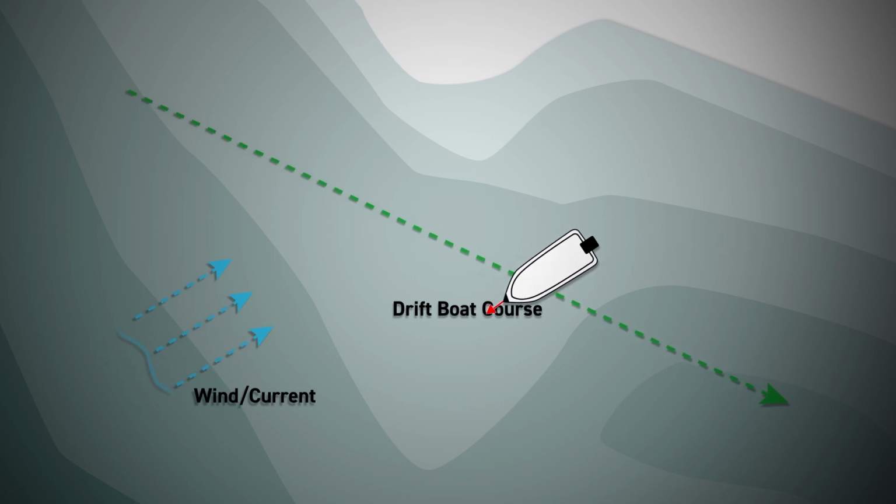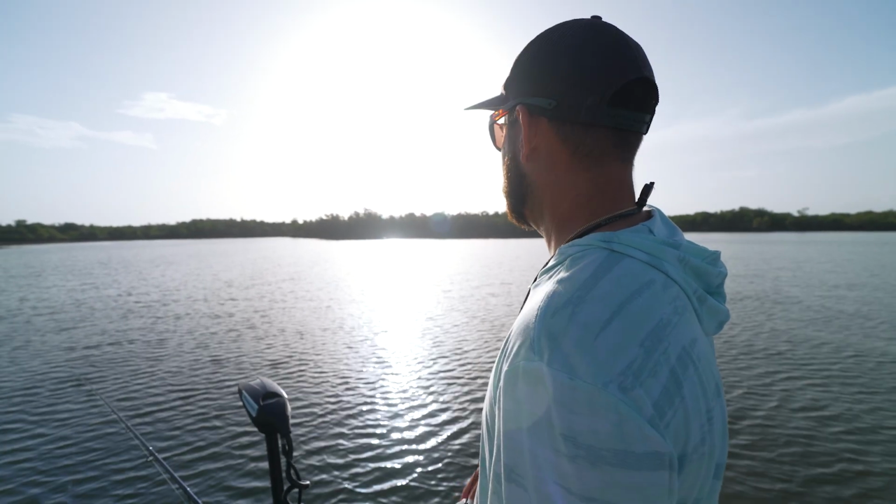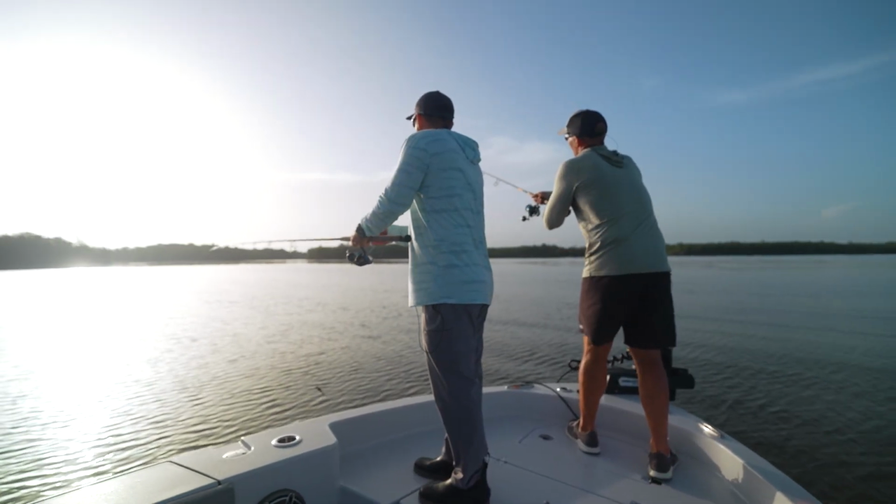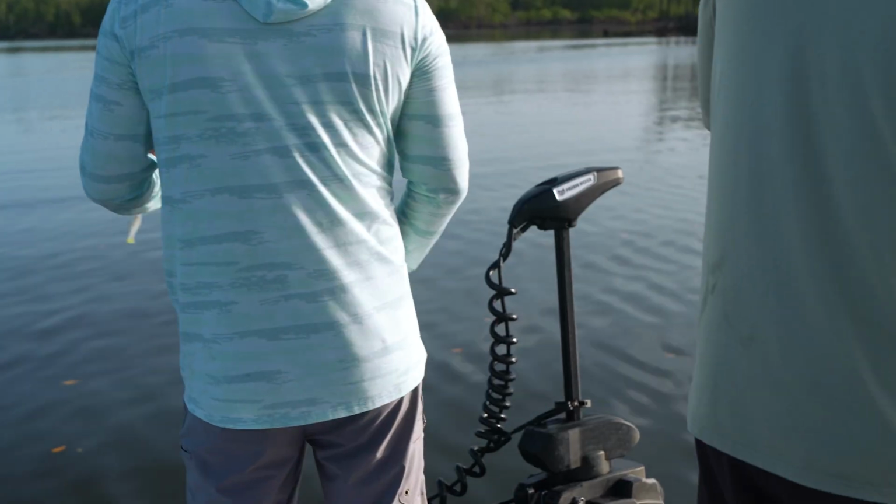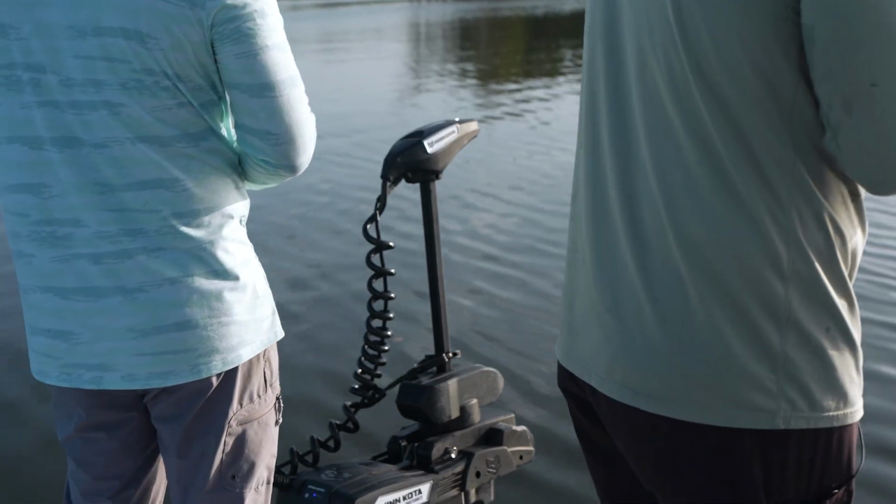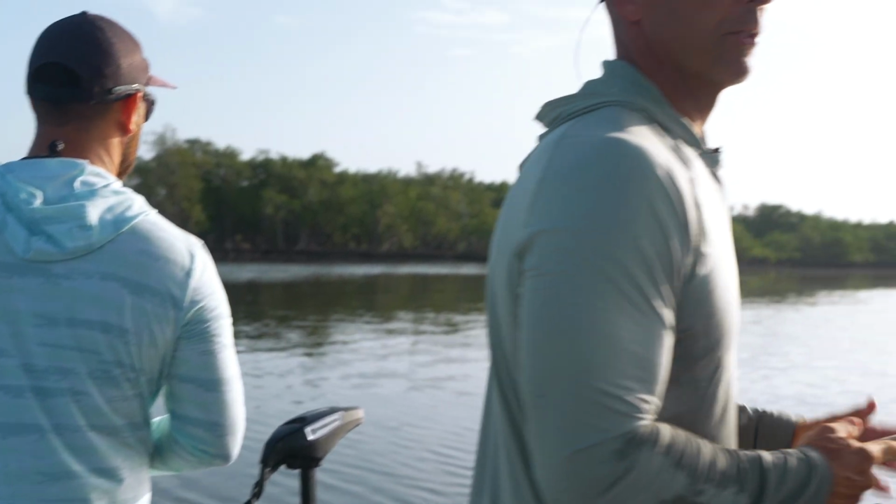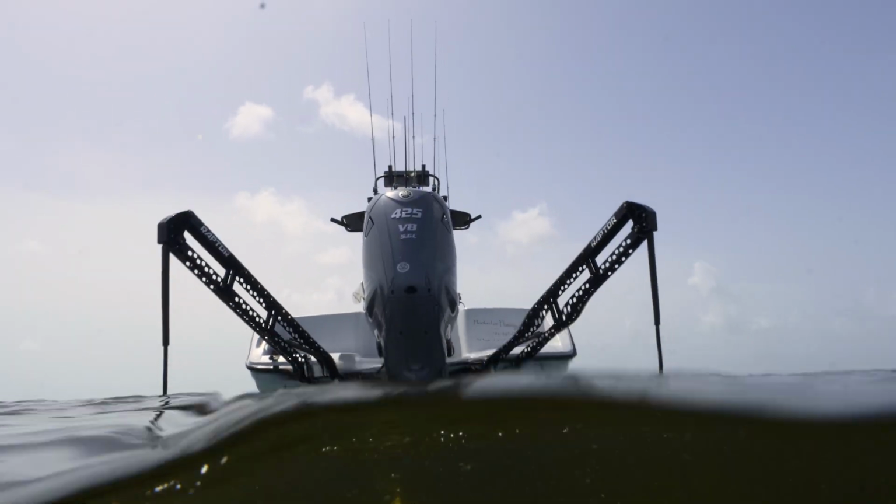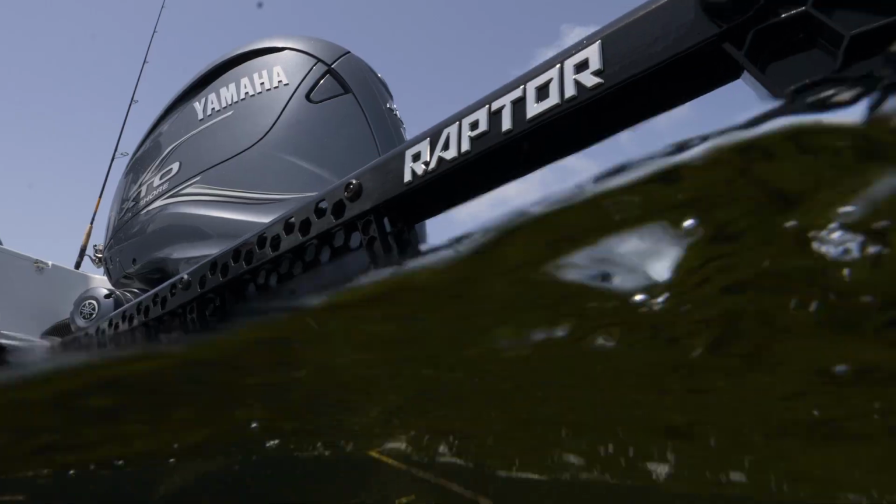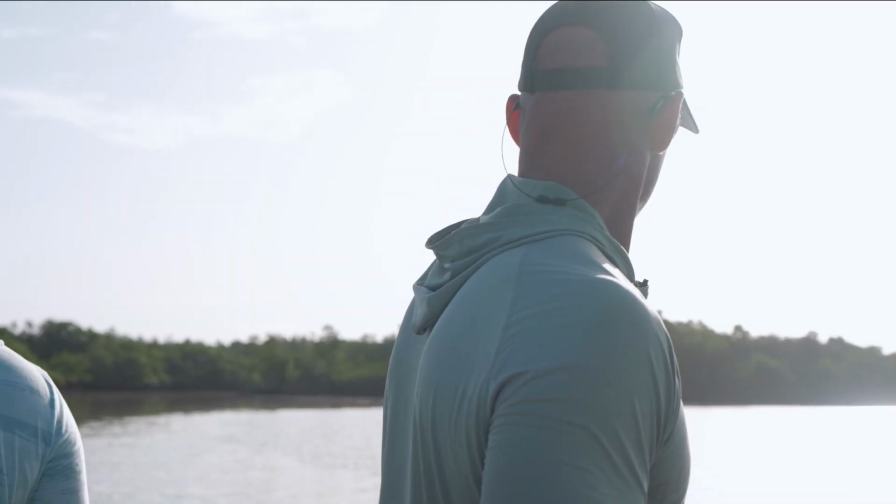So now that we're on drift mode, all I have to do is pretty much focus on casting and fishing. I don't have to worry about the boat going left, right. I'm heading in the direction I want and I can fish without a problem. If I get in a zone where they're rolling pretty heavy, I'll just spot lock in on them. If it's shallow enough, I'll put the Raptors down and then we're in complete stealth mode. It's nice having all those tools in your toolkit.